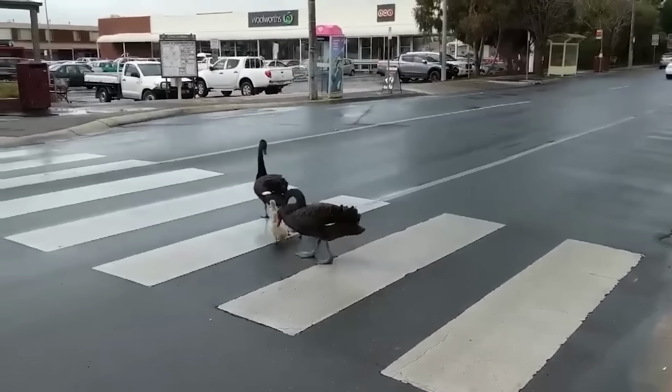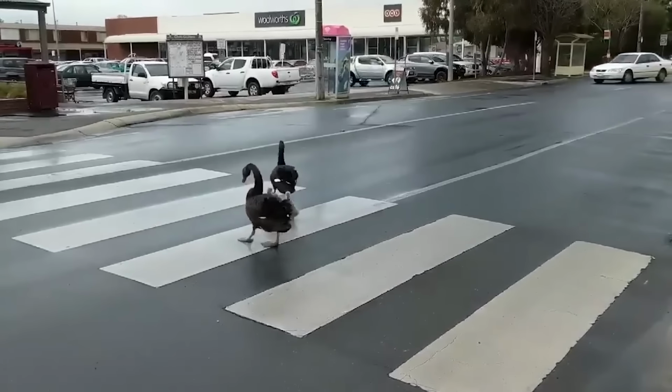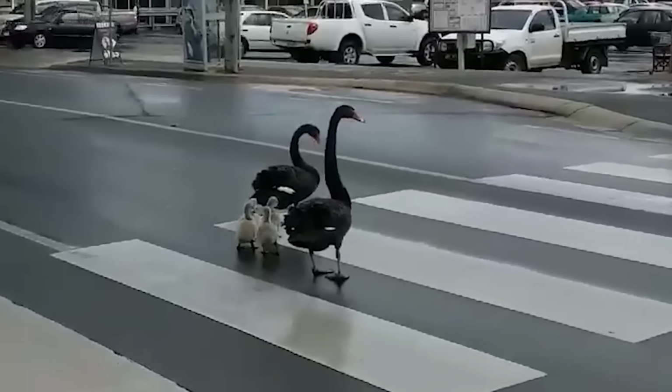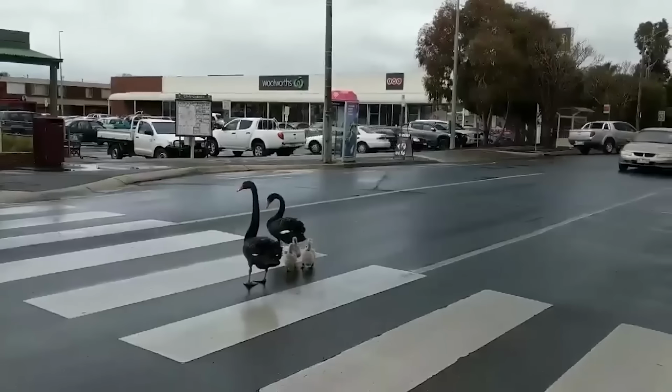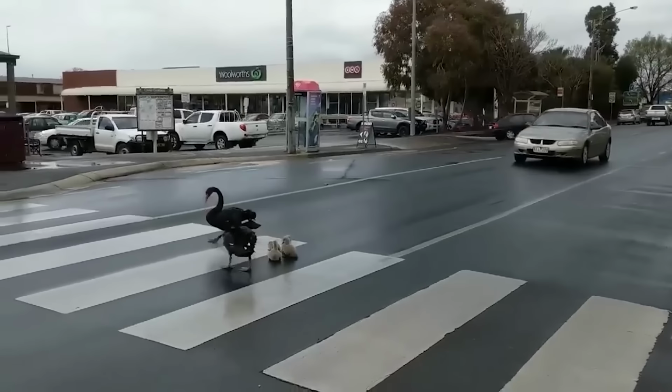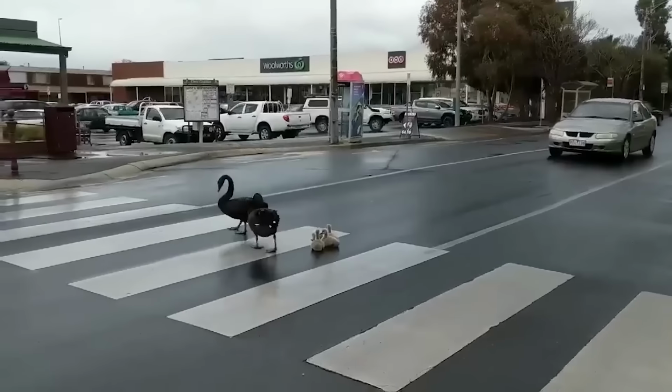As they make their way to the lake, the swans have learned to navigate the streets safely, using pedestrian crossings with ease. The cygnets, full of curiosity, often stop to explore puddles along the way, bringing joy to all who witness their antics.